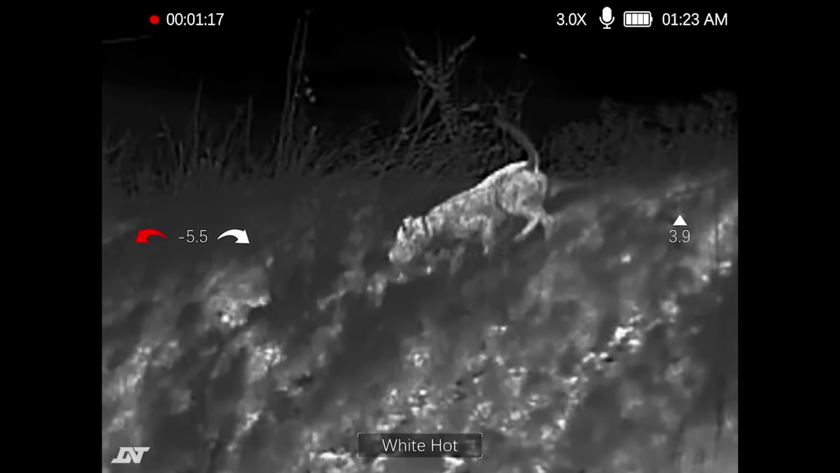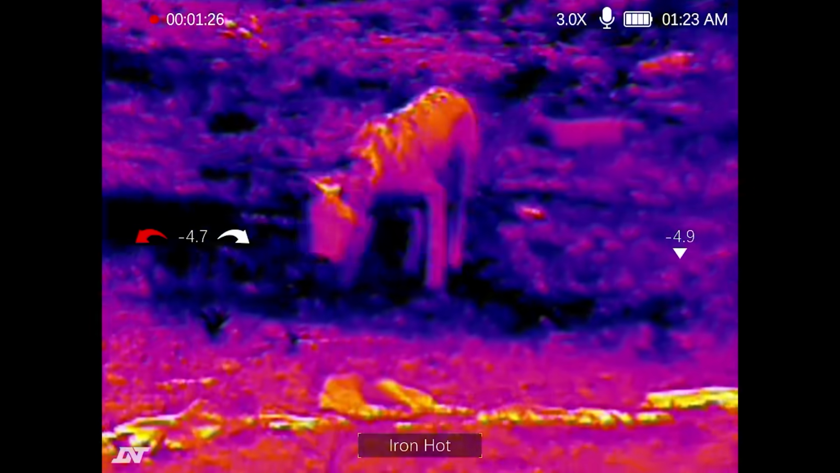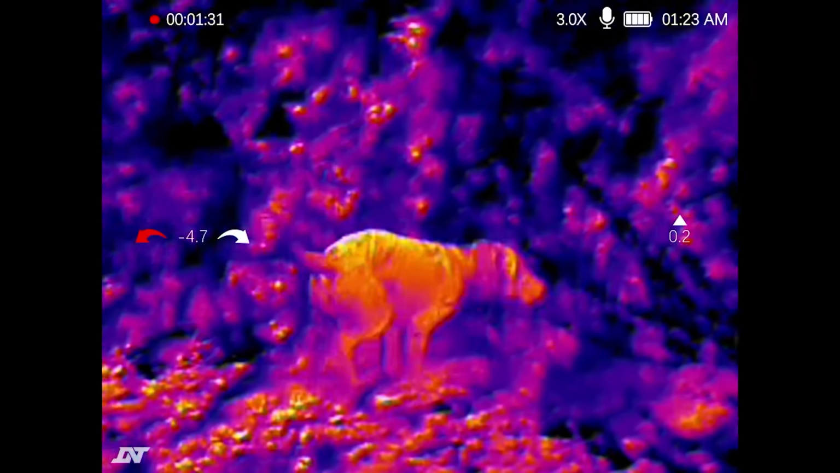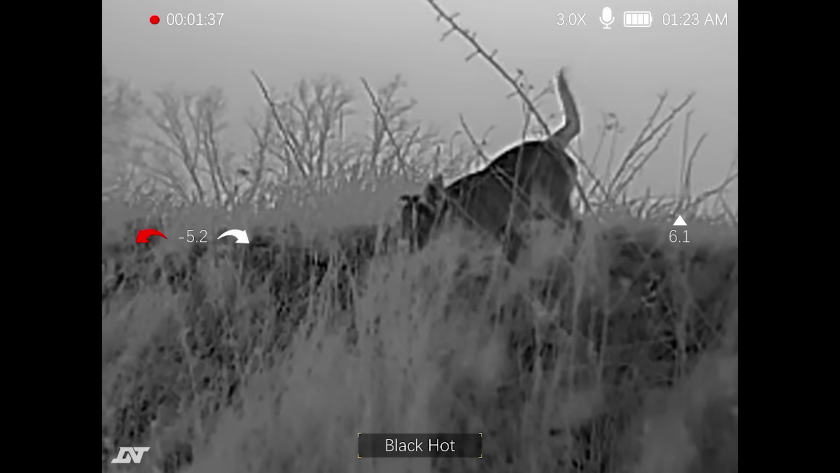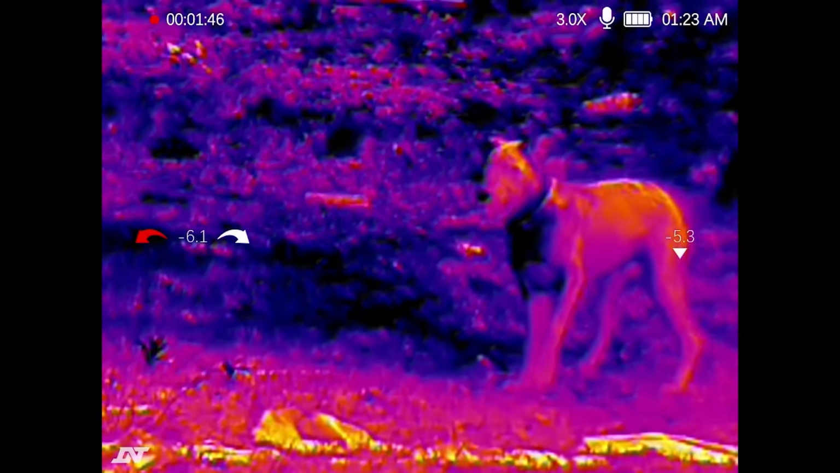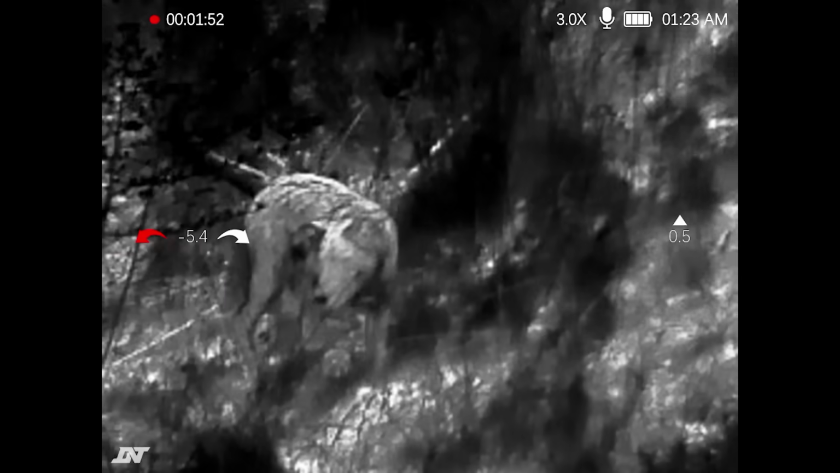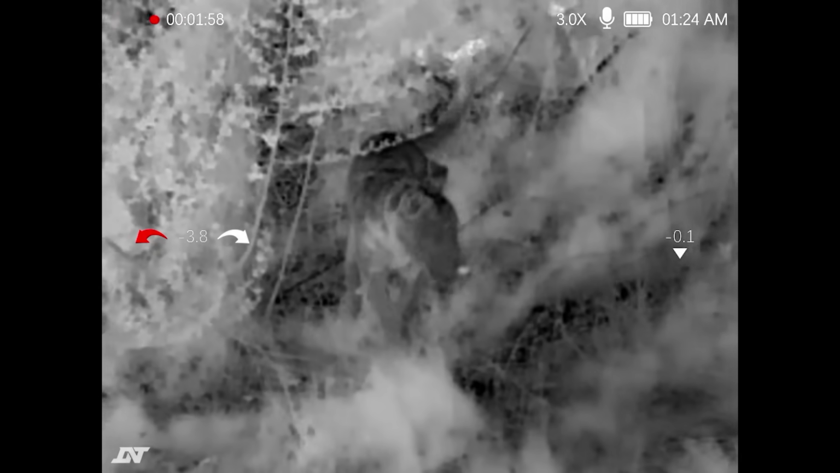The Hydra runs on 4 different color palettes: white hot, black hot, red hot, and iron hot. Now, these are of differing utility depending on the environmental conditions and the subject and the environment that you're working in. I'm just going to shift through these a couple times to give you a look at what they look like, and Finn is running up and down the berms at the range. I would say that personally speaking, I like the iron hot look the most, but probably the most useful is the white hot on this particular day. And you can toggle through those with a push of a button. You don't have to go into any menu, so you can get the best resolution for that particular instance.